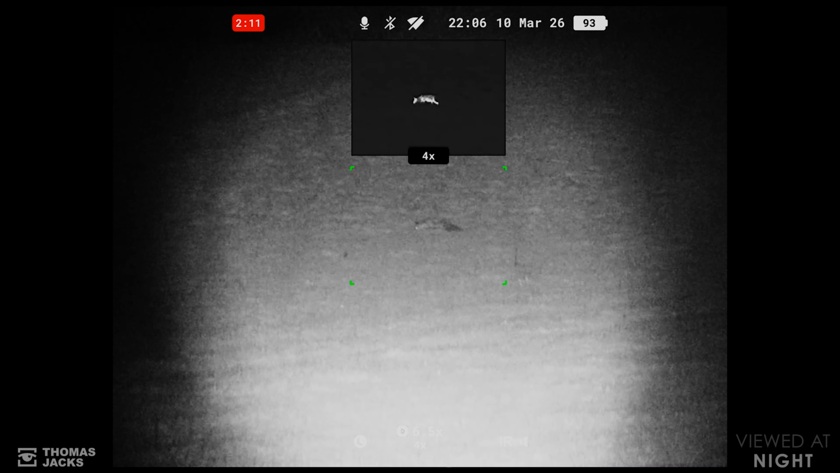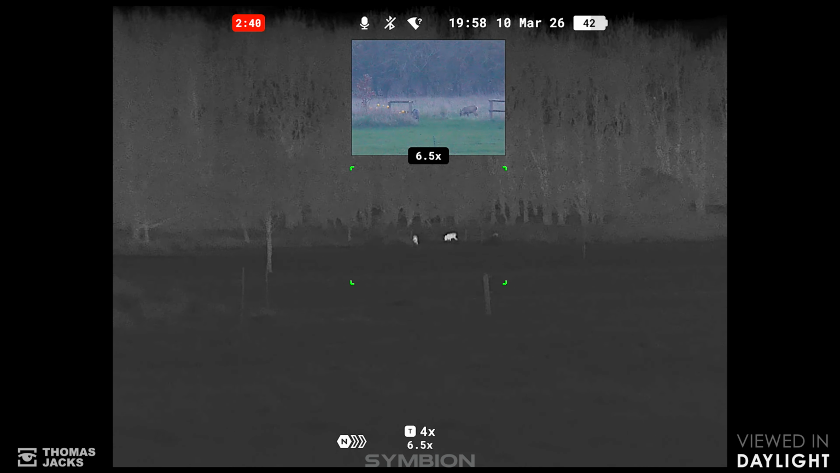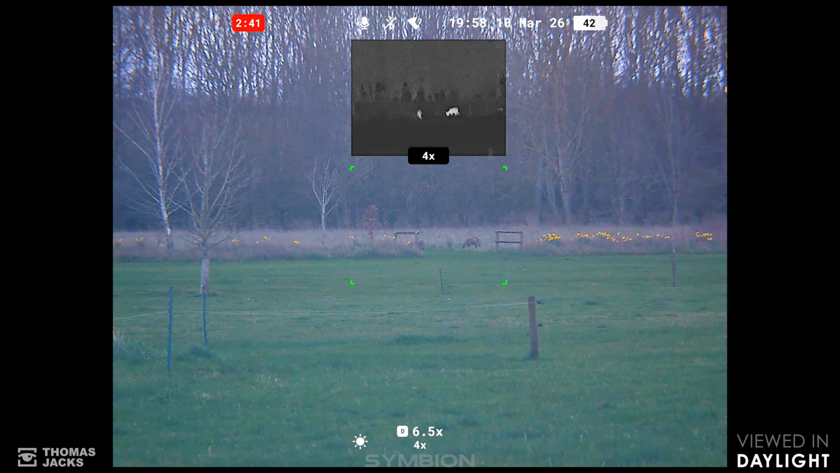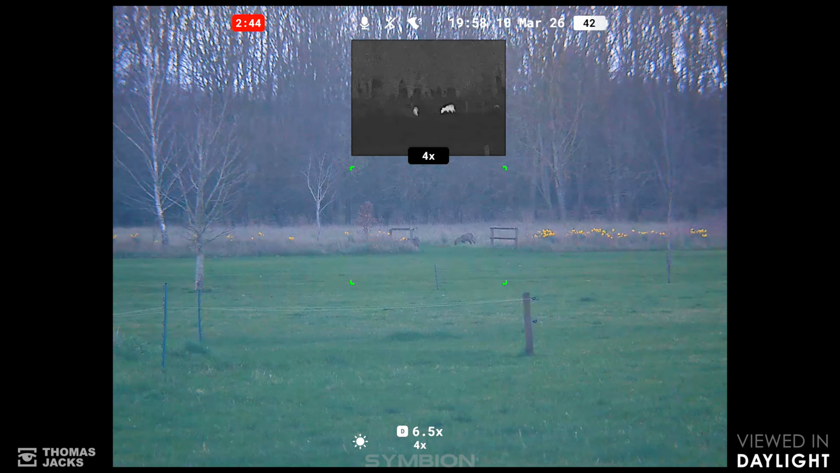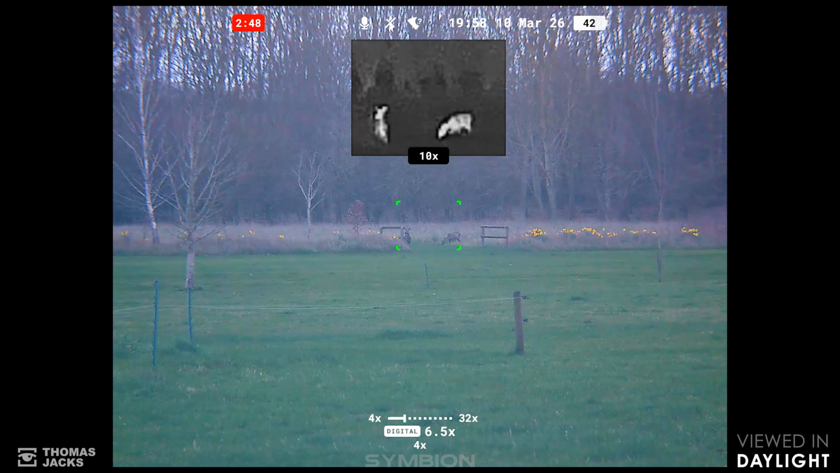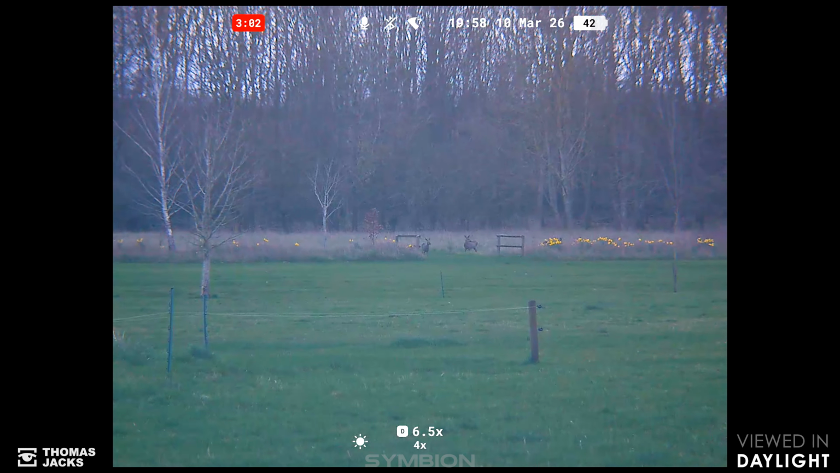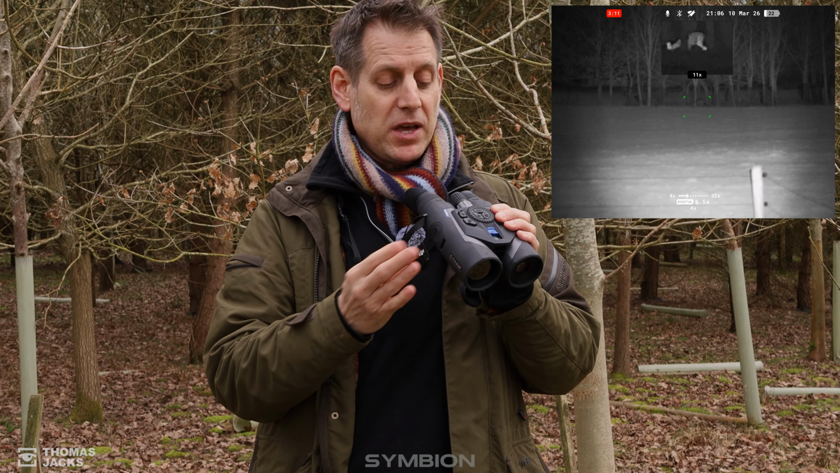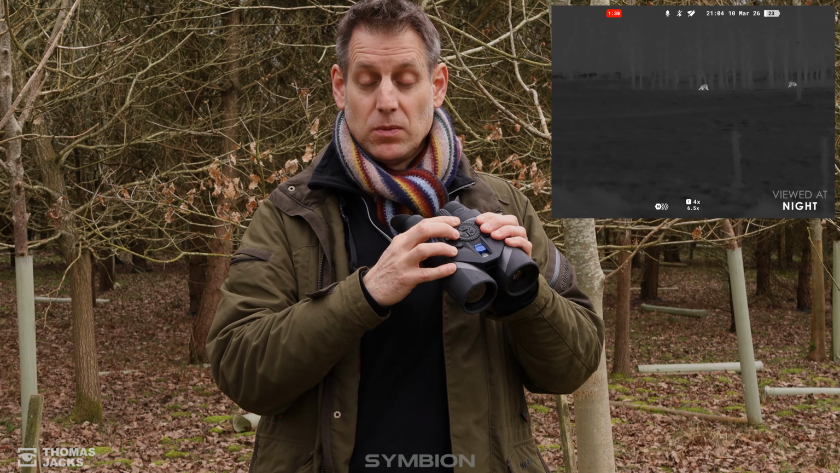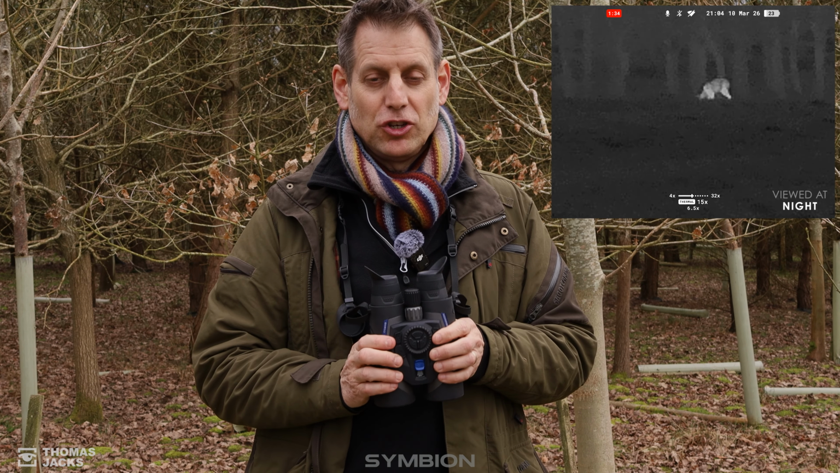So you turn on duo mode with a long press, and once that picture-in-picture window is open, tap that button and it'll switch priority from thermal to digital. And to return to the full screen, it's just another long tap on that same button to close the picture-in-picture window. And from there, you've got the full screen to zoom in on. And that's just another way that Pulsar Symbion puts you in control.